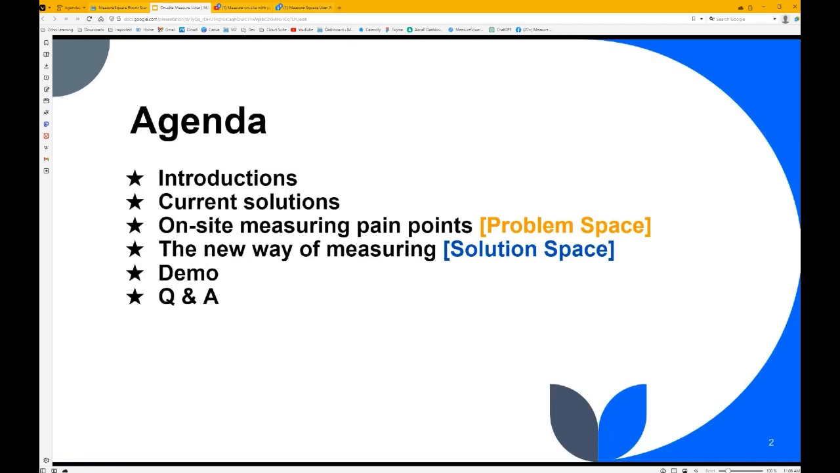All right, so I'll go over our agenda. I know everyone's time is valuable here, so I'll just give a quick overview and then get into it. This won't be too long of a presentation, as I mentioned before. We did our quick little introductions. Basically what we're going to do here is cover our current solutions with on-site measuring, just to cover the lay of the land as most of us understand it. We're going to cover the pain points we have with on-site measuring, what we consider the problem space. Then we're going to go into our solution space, which is a newer way to measure on site. That's going to be the fun part.